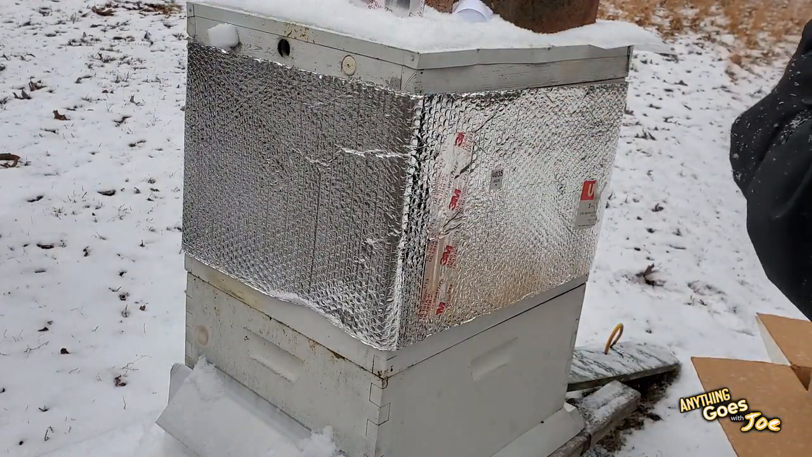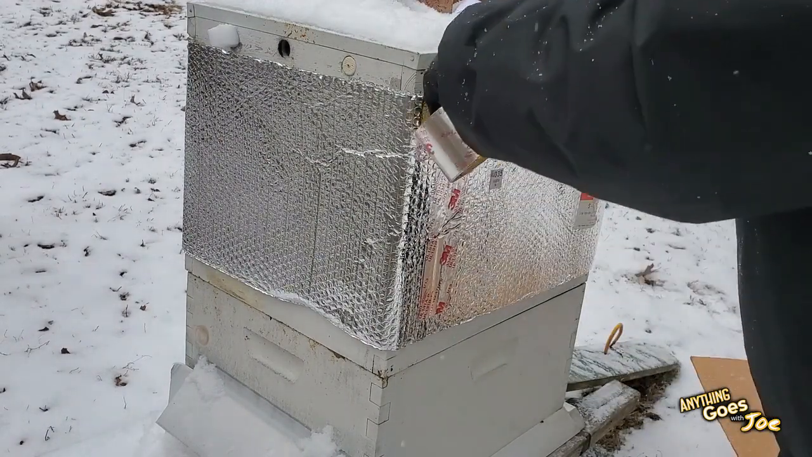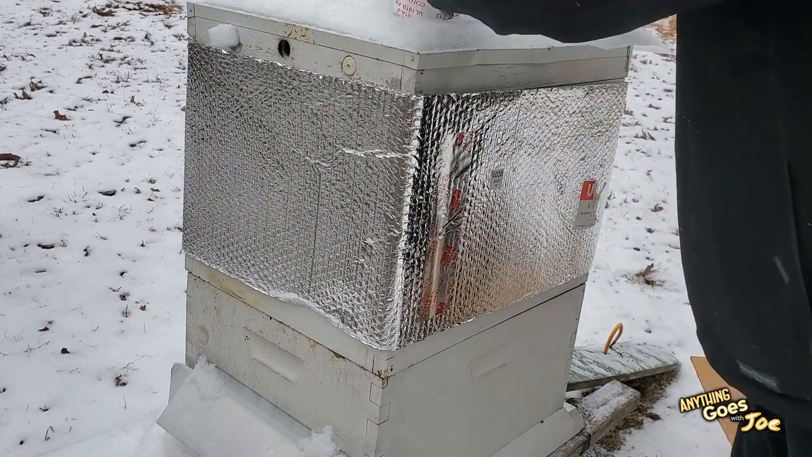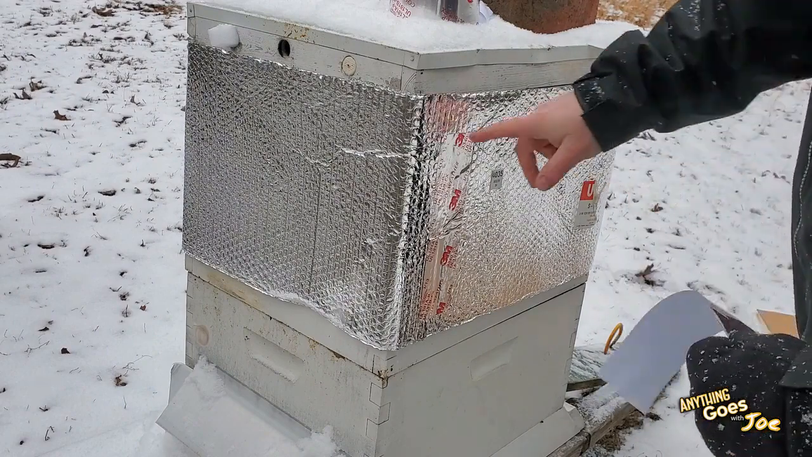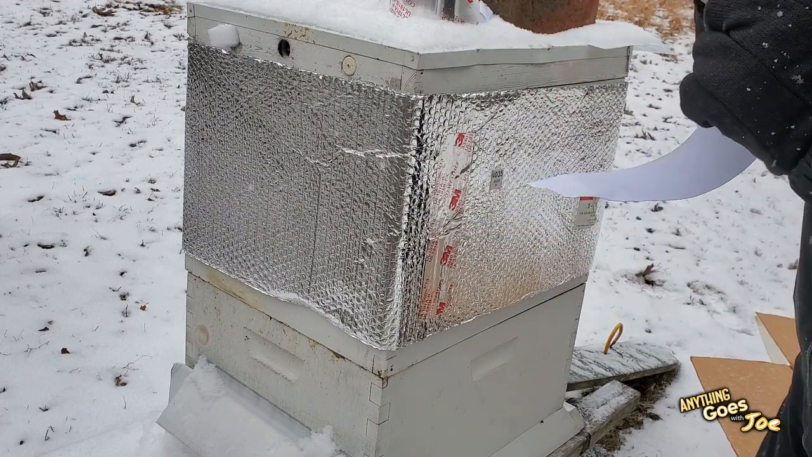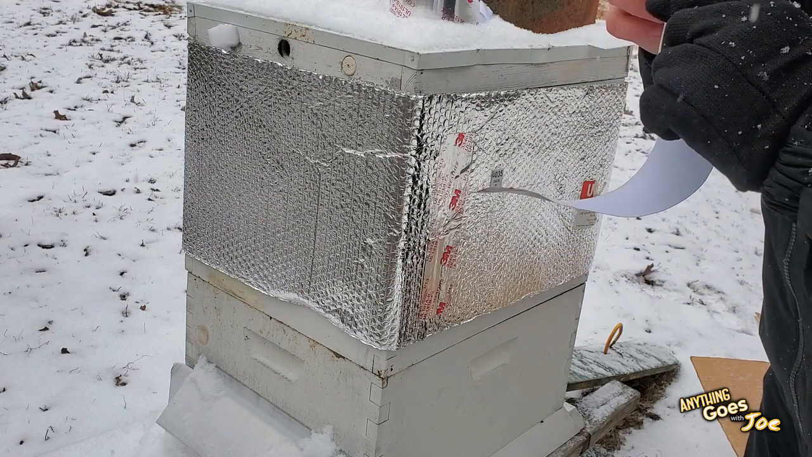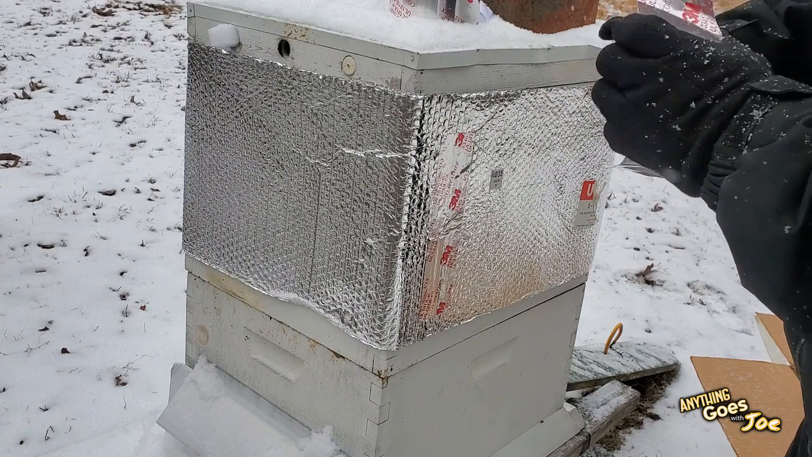And you know, I'm doing all this, and technically, they have plenty of stores going into winter. Even at the last check I did in November, they're still pretty heavy with honey. You've got a full sugar board in here, and there's an insulated top on the very top edge here. But this is a bit unusual temperature, so I'm just going to give them a little bit extra to survive.